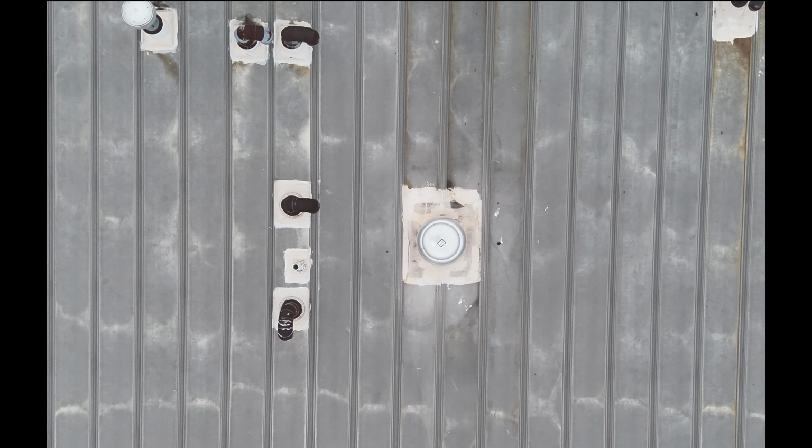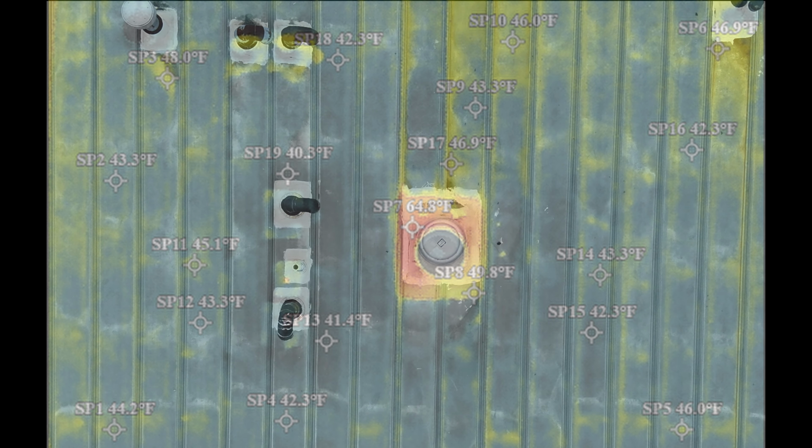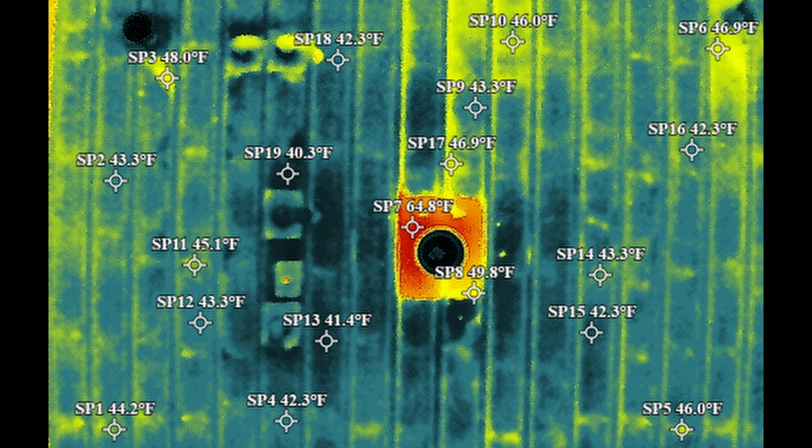Let's take a look at a couple images of this roof. You'll see a photo and also a thermal version of the photo as well. First one we're going to look at is up above in the front of the roof. That's more of a generic area, but has a lot of protrusions. I don't believe anything here has any heat elements assigned to them because from what I'm seeing, I'm not sure that centerpiece there has any heat coming from it. Let's go to the thermal version of it.